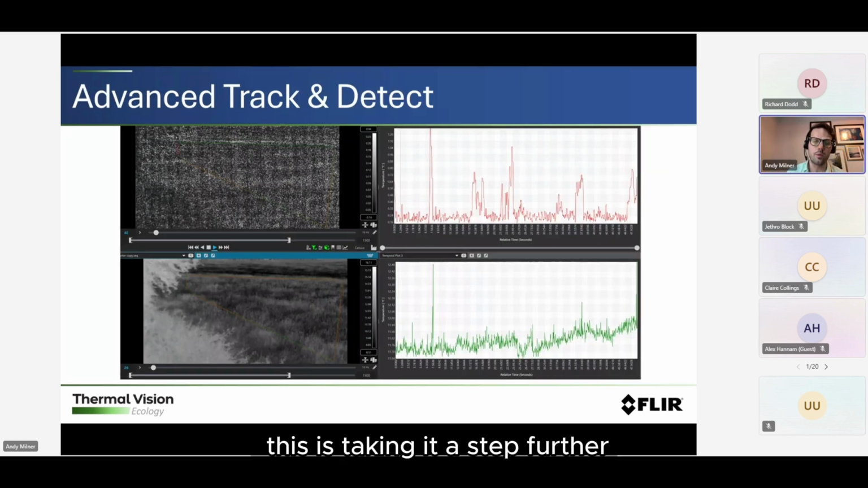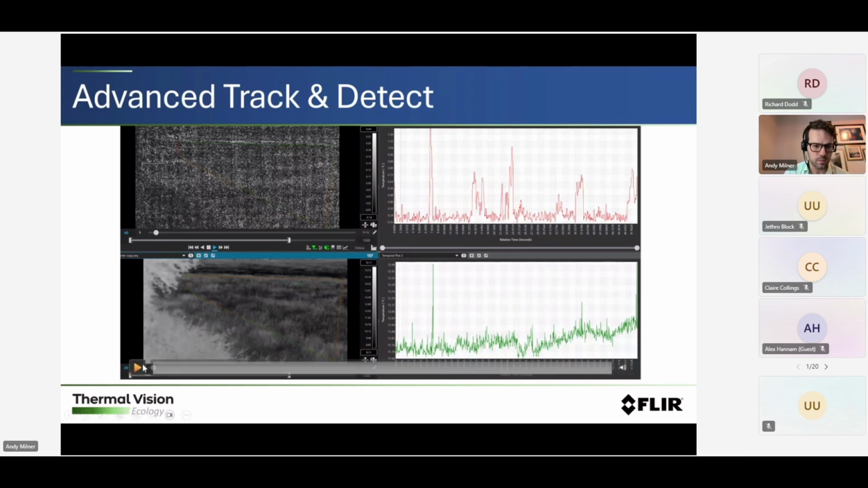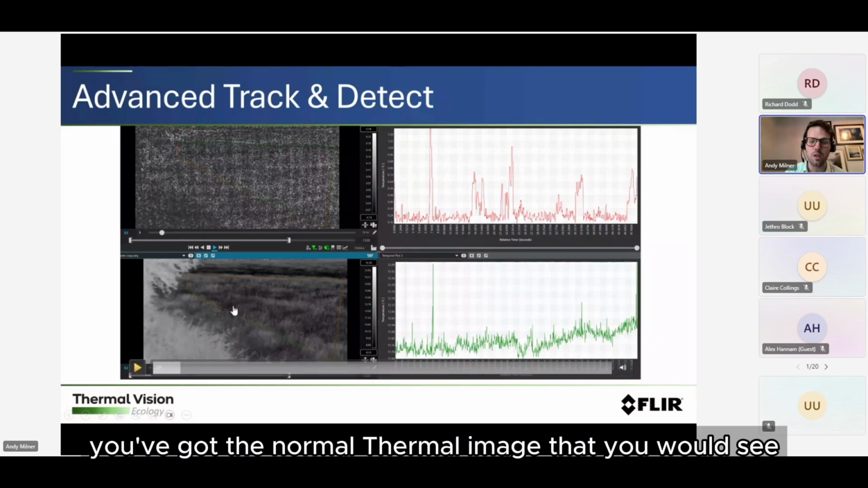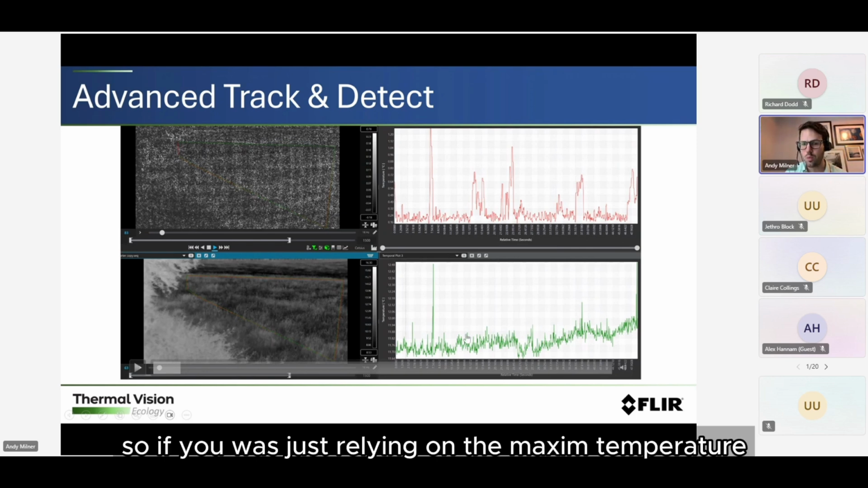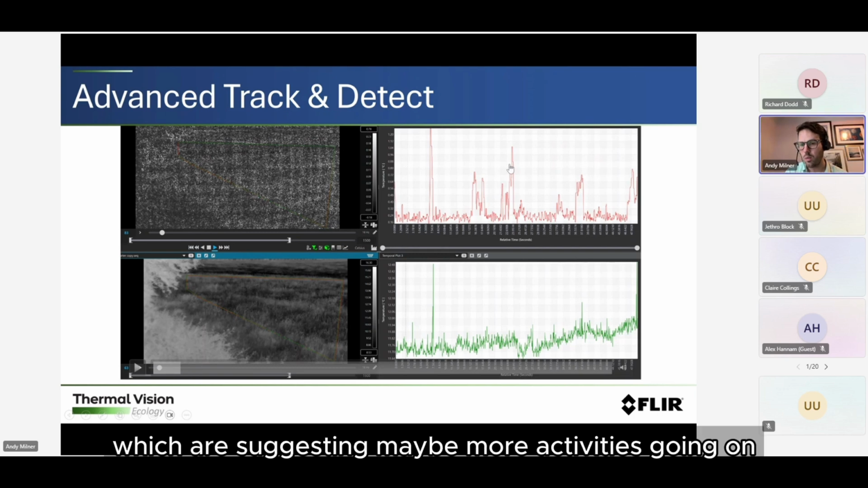This is taking it a step further. This is combining the tracking, the event detection with the spikes, and also the subtraction technique. In this video, on the bottom left you've got the normal thermal image that you would see, and I've done the detect feature, which is tracking the maximum temperature, and you've got a couple of spikes there that you might investigate, but there's a lot of noise. If you were just relying on the maximum temperature, you might miss something, whereas with the subtraction you've got these extra peaks here, which suggest maybe more activity is going on than you see here.